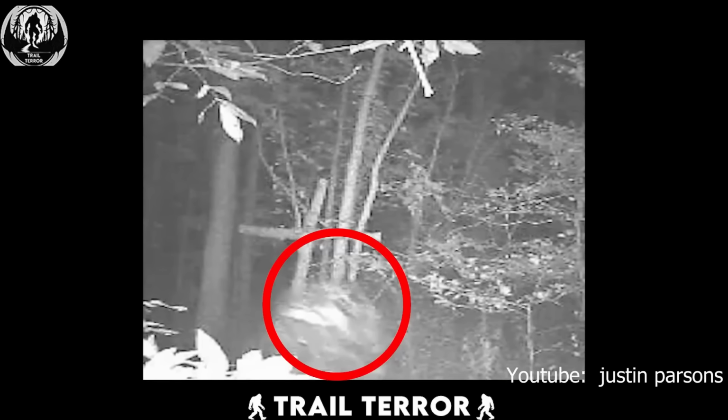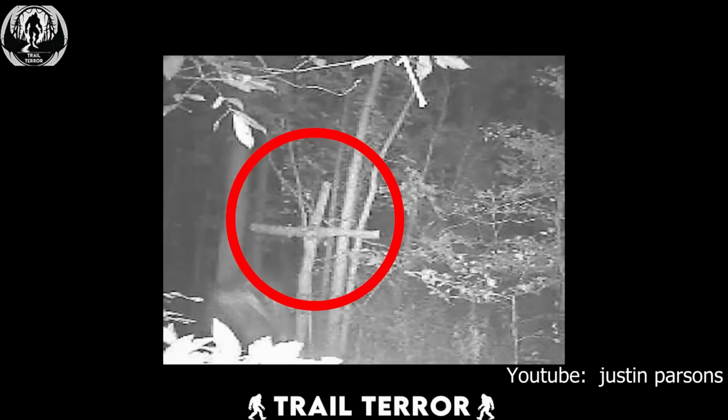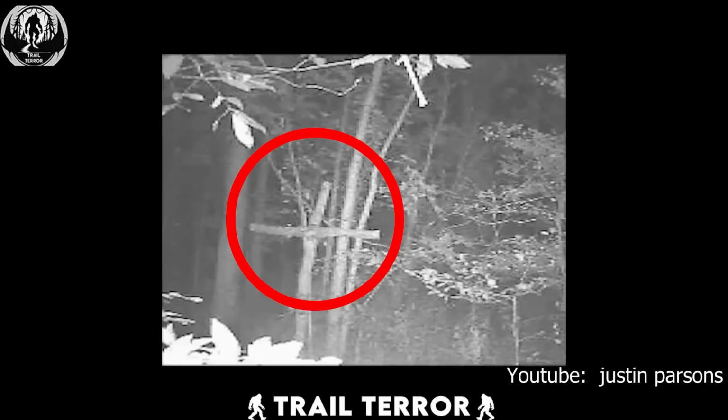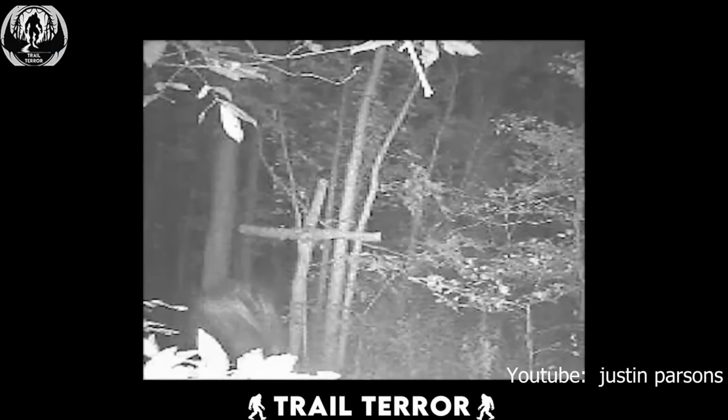But here's where it gets even stranger. There's a wooden cross sign planted right there in the middle of the forest. Now, who in their right mind would do that? Perhaps this cryptic creature has a spiritual side. Or maybe there's something else going on in those woods that we don't know about.